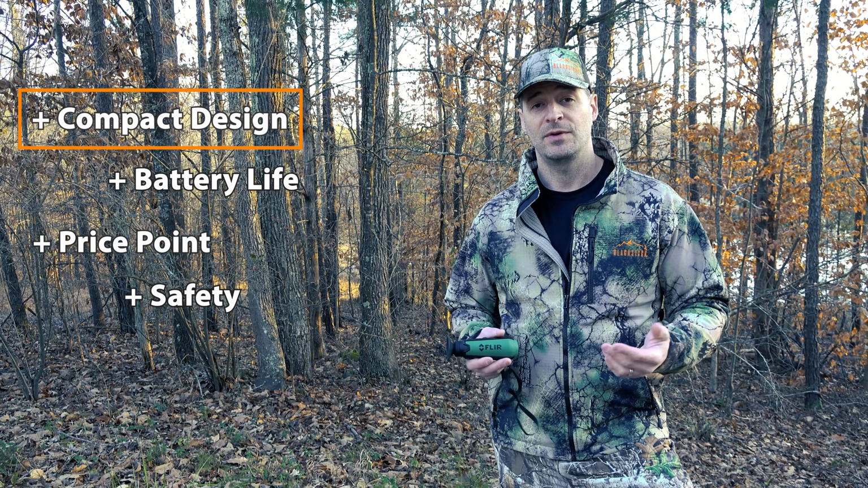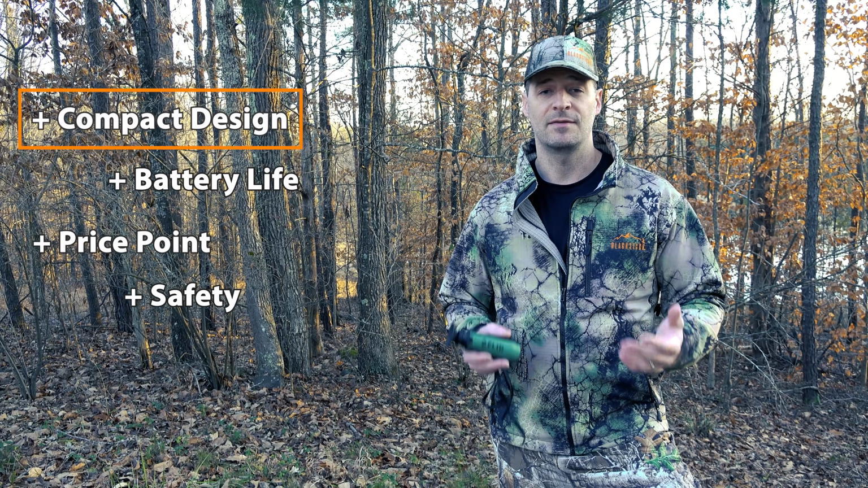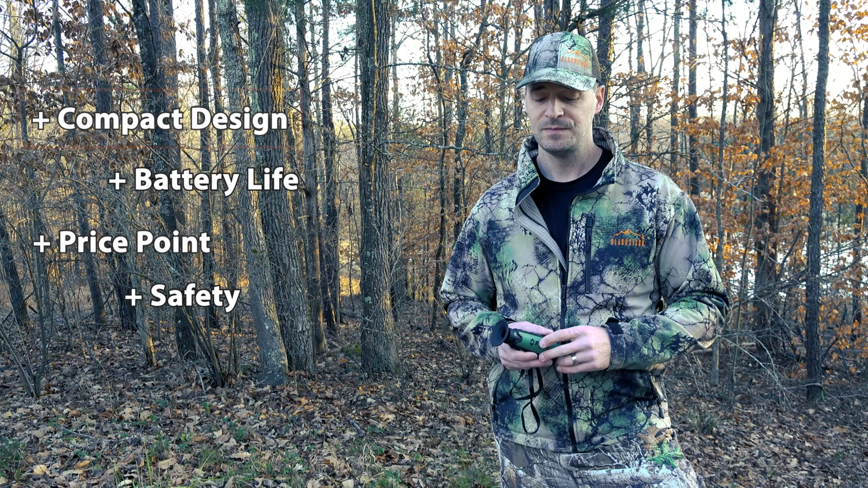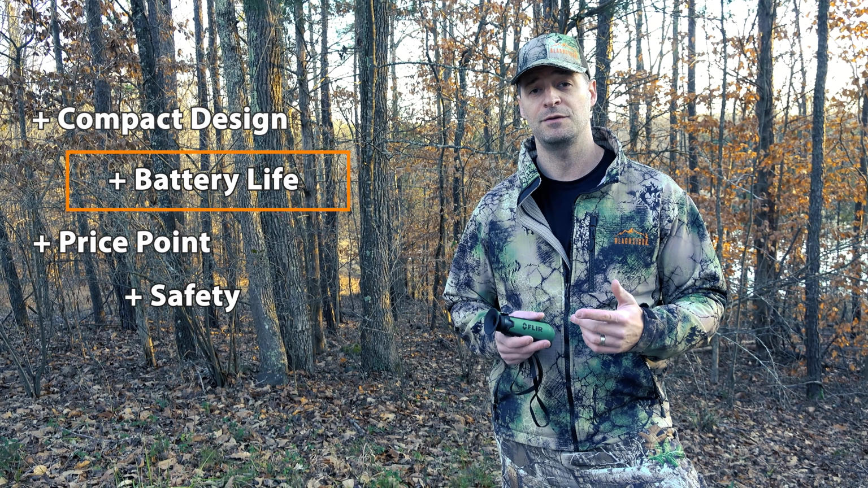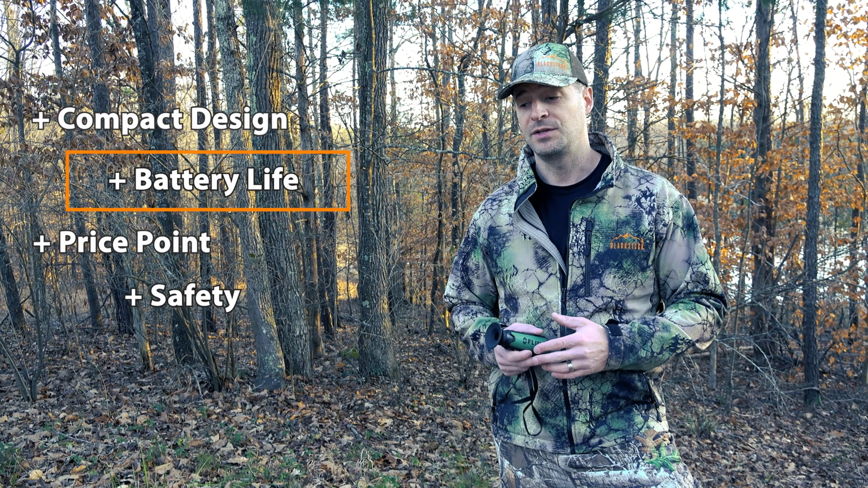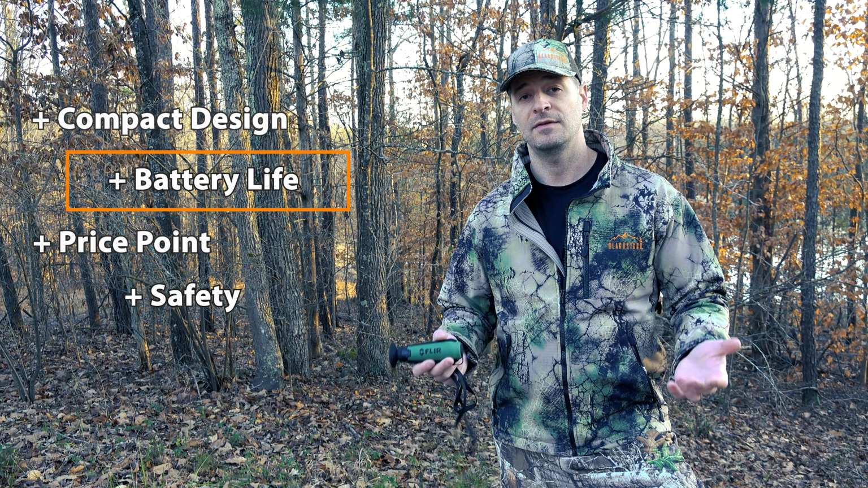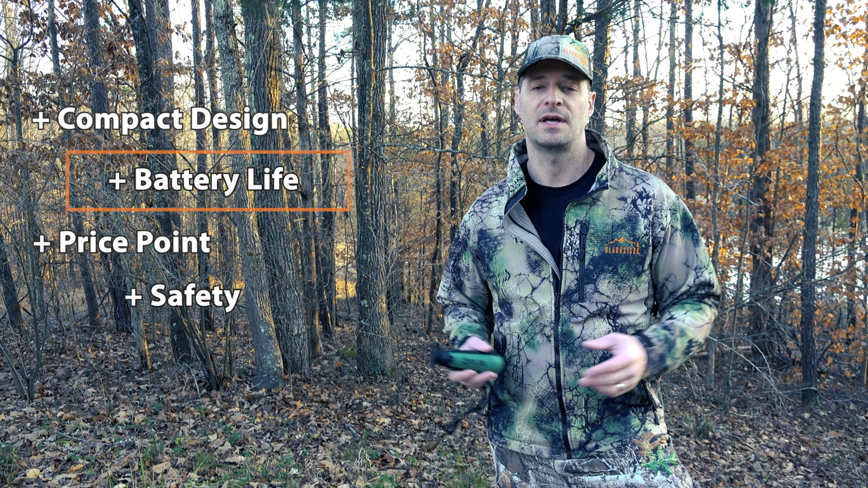It's not going to be a problem for you on a single day hunt or multi-day hunt to have this in your pocket or in your pack. It's never going to become a burden at this size. Battery life: the manufacturer says that the battery on a single charge is going to last you 5 hours or more. I don't have any reason to disagree with that, quite frankly. While I don't leave it powered on for the entirety of a hunt, I've never had it die on me in one single hunt. Battery life's not an issue.